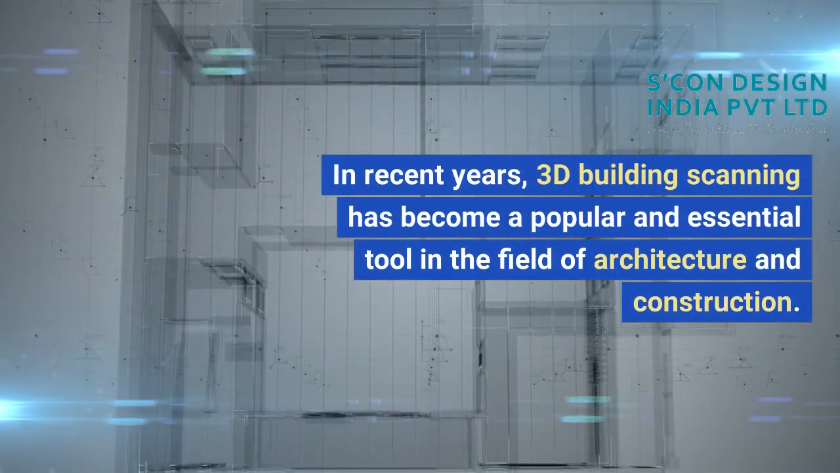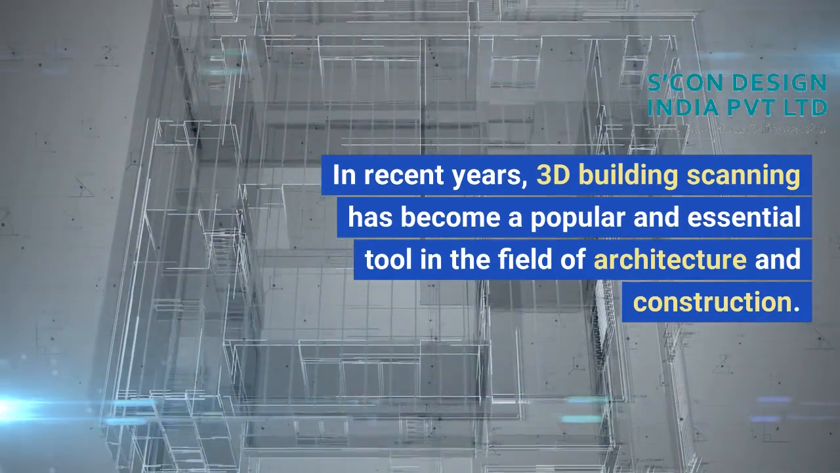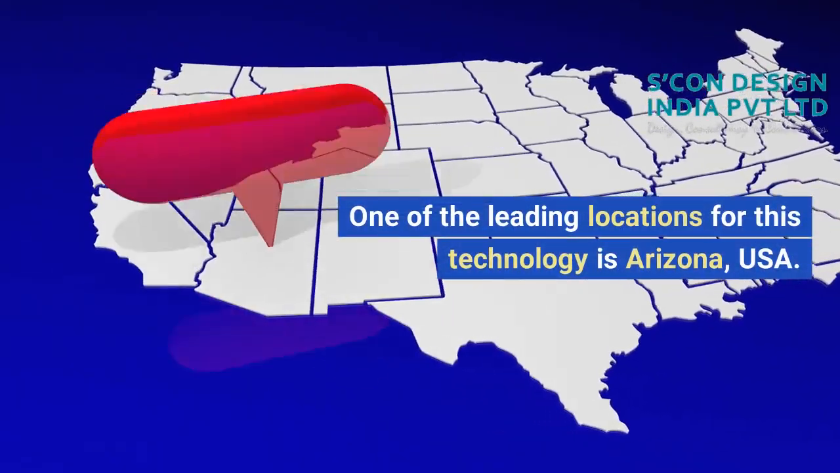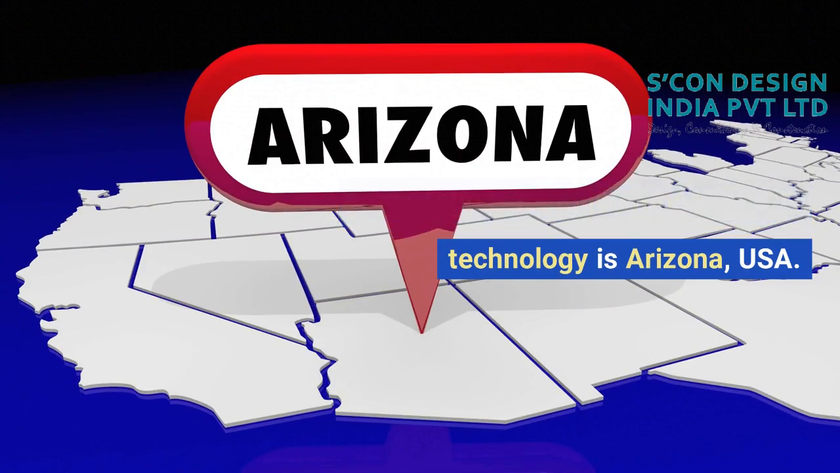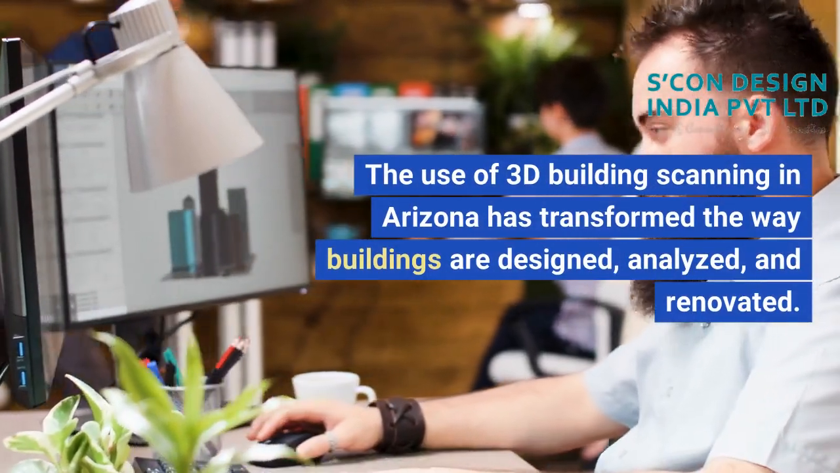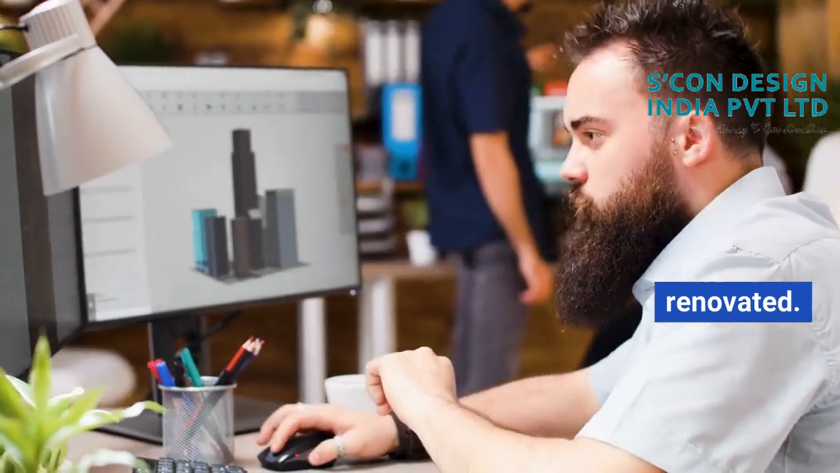In recent years, 3D building scanning has become a popular and essential tool in the field of architecture and construction. One of the leading locations for this technology is Arizona, USA. The use of 3D building scanning in Arizona has transformed the way buildings are designed, analyzed, and renovated.